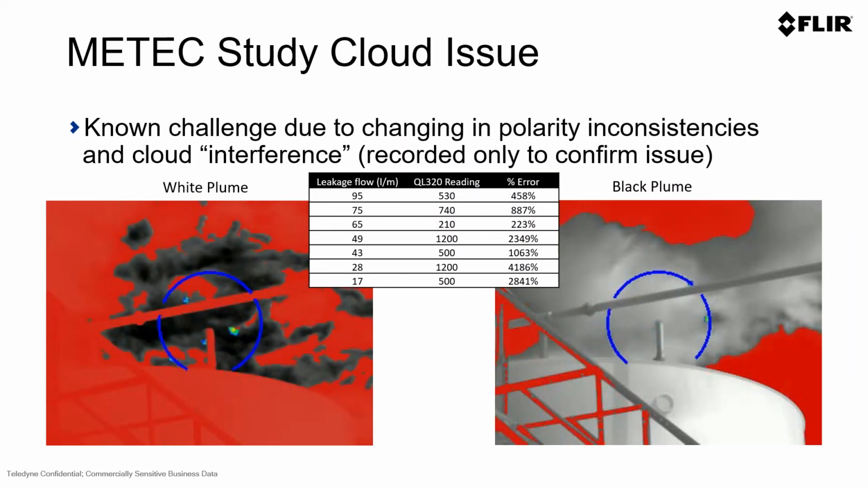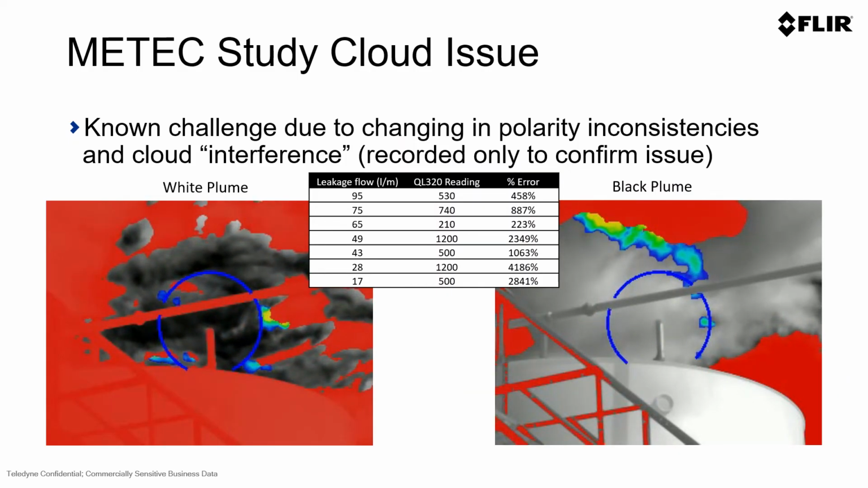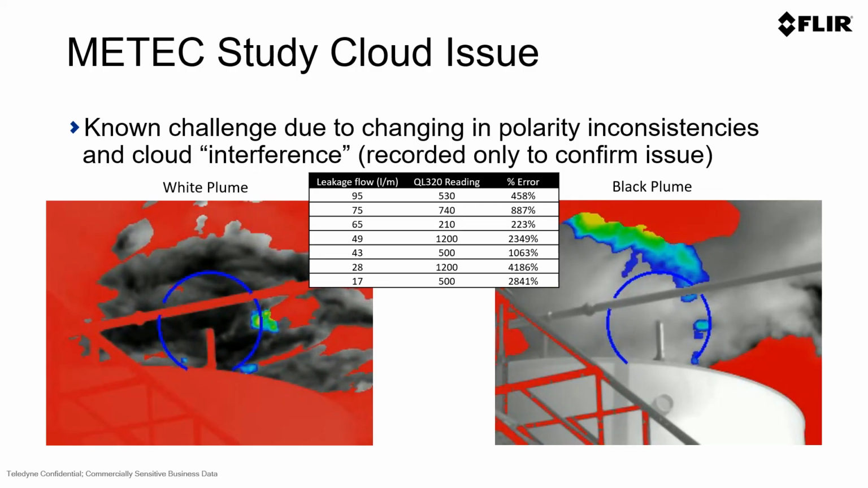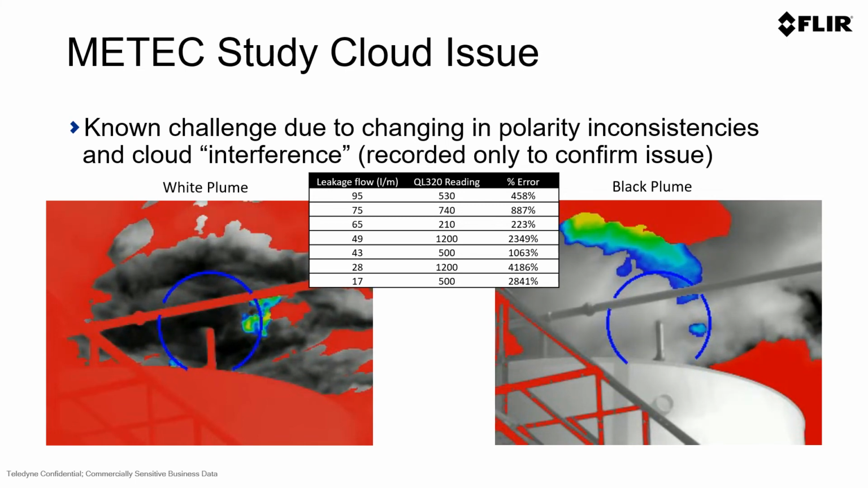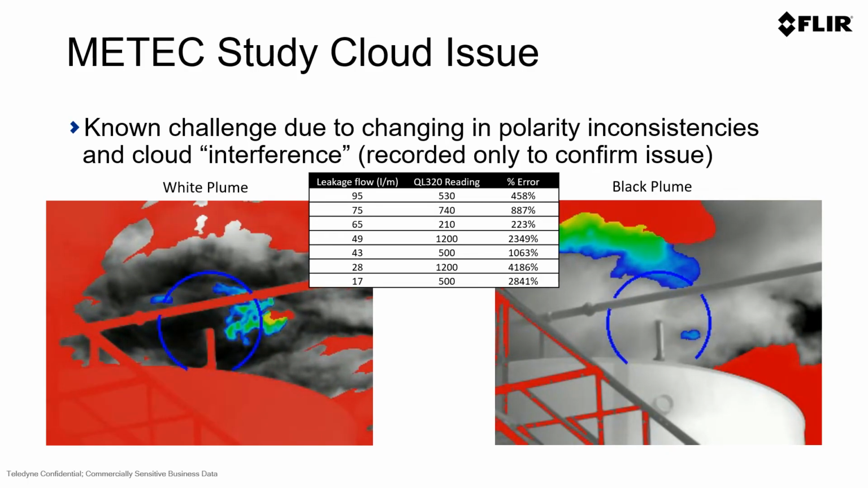Our results were very similar, with the exception of known and expected negative results. We did confirm the challenges of cloud issues. You'll notice the great percentage of error when we have clouds directly behind a known emission source. So we knew that this would happen, and we were able to validate this.